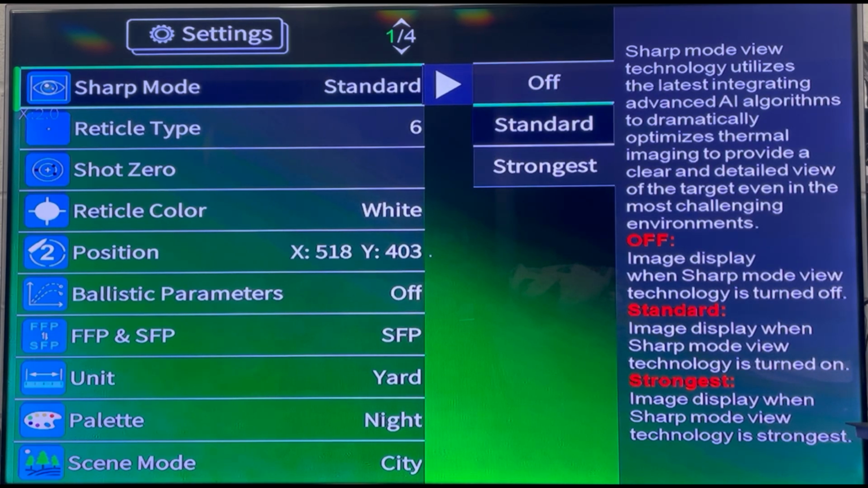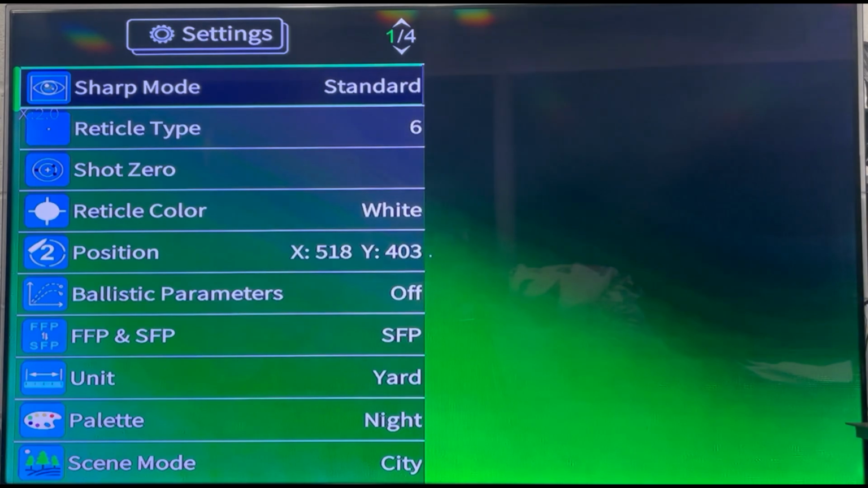Starting with Sharp Mode, which is essentially the device's integrated AI that enhances the picture you're seeing through the eyepiece. Think of it like Photoshop for your thermoscope. Makes your target look sharper, hence the name.